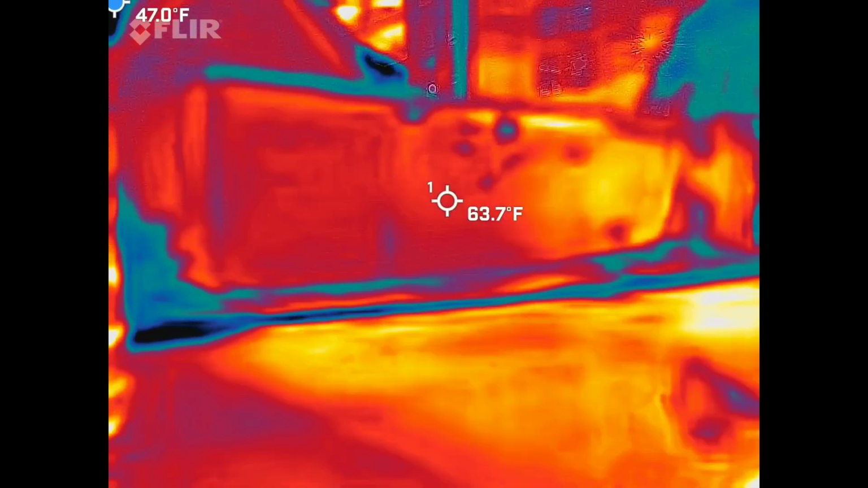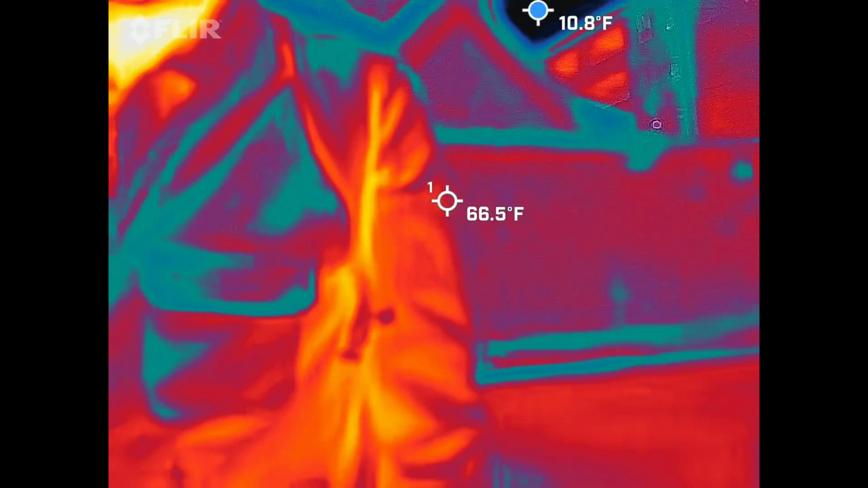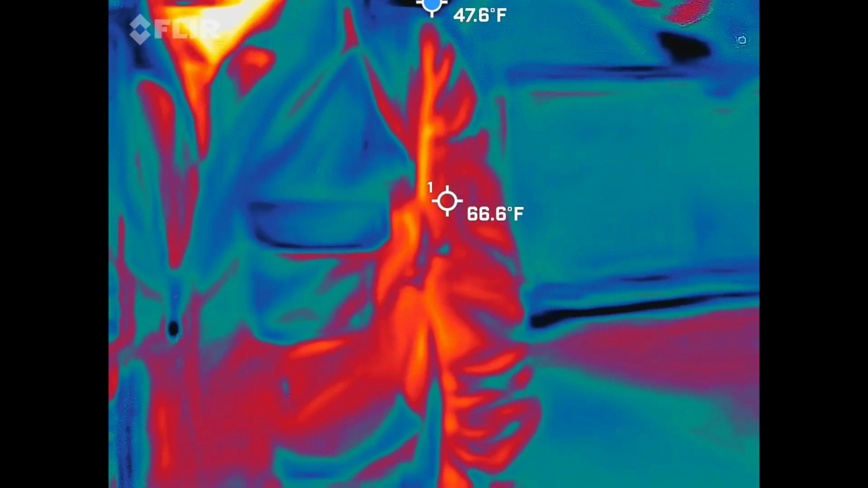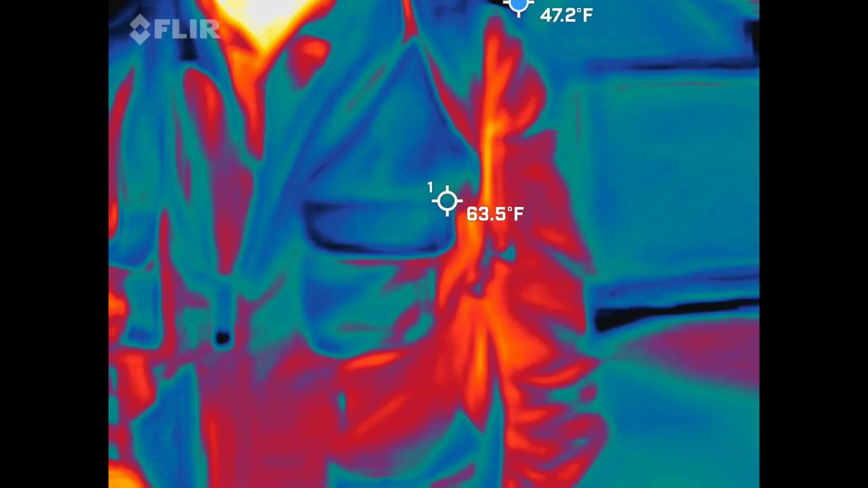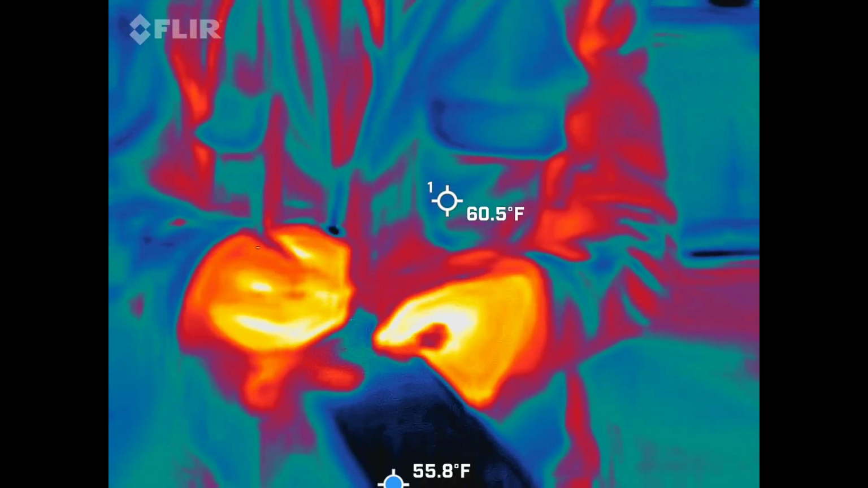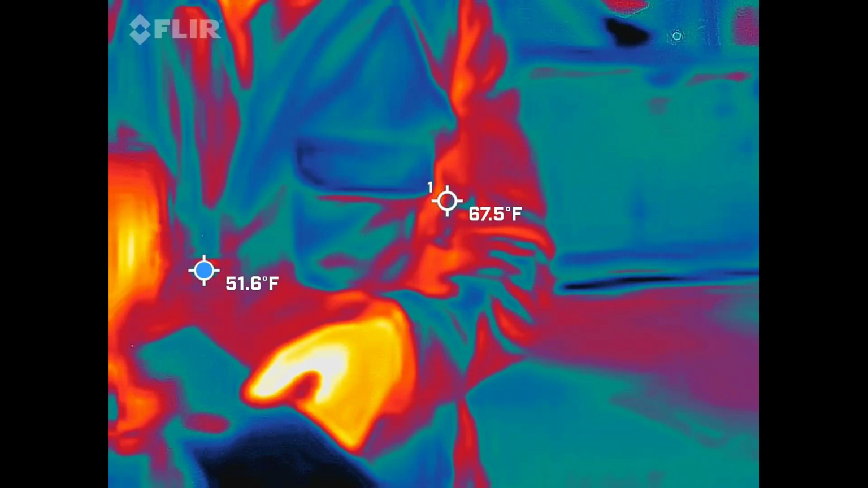And have you gotten anything? No, it was odd that a couple of the items over here were dark blue, but it was really more on the plants. Yeah, the foliage would be cooler. But it was substantially colder than what the bricks were. The bricks were still red, and the plants were blue. I'll take a look at it. If I find something, I'll give you the screenshot and markers for that.